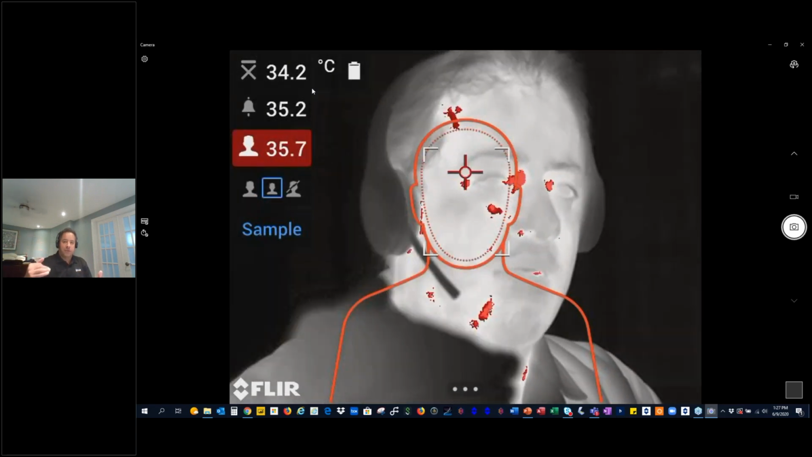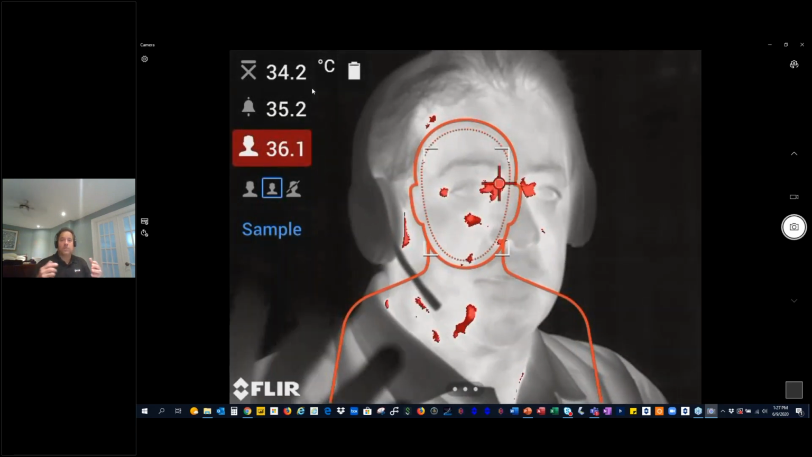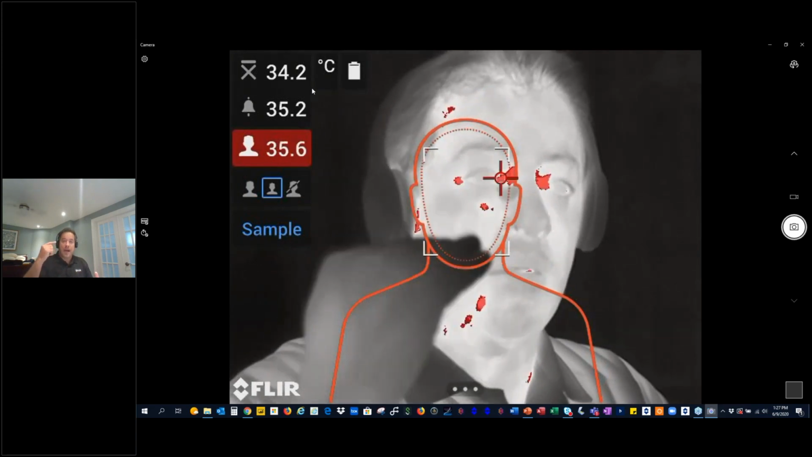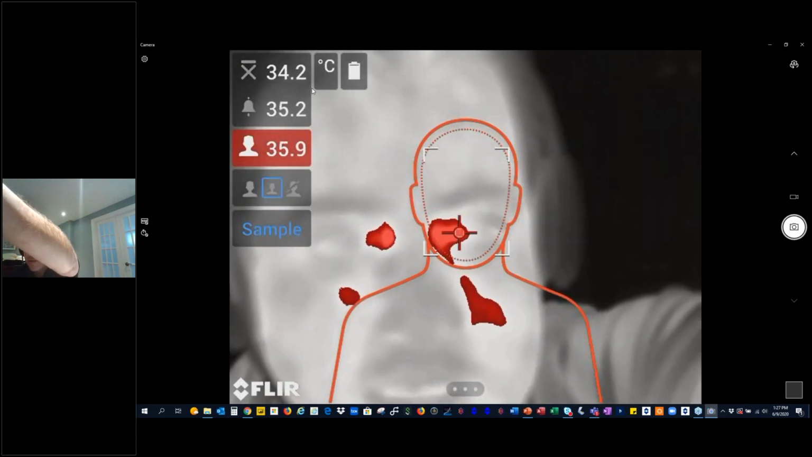I originally averaged out to a cooler core temperature. Now as I'm sitting, in an area that's enclosed, I'm getting warmer. That's where you're seeing my temperature rising. So now my averaging has changed. I just have to re-average my eyes, basically, or my face to the screen. I'm a little bit out of focus, sorry about that.